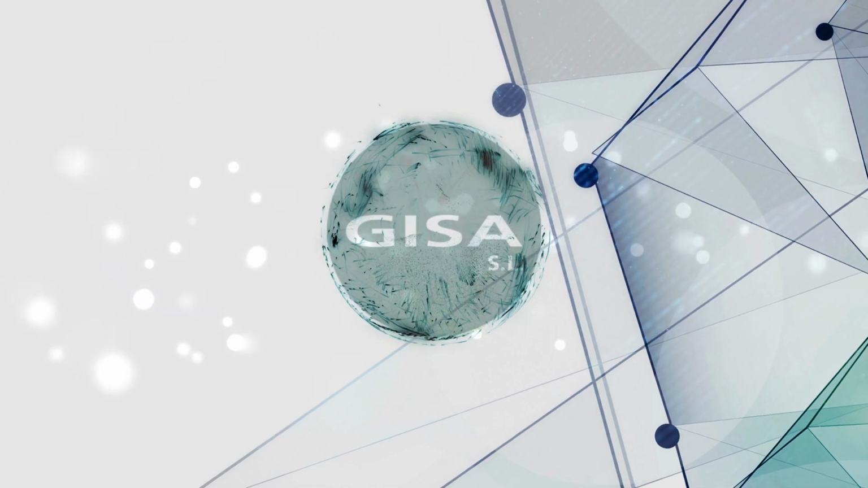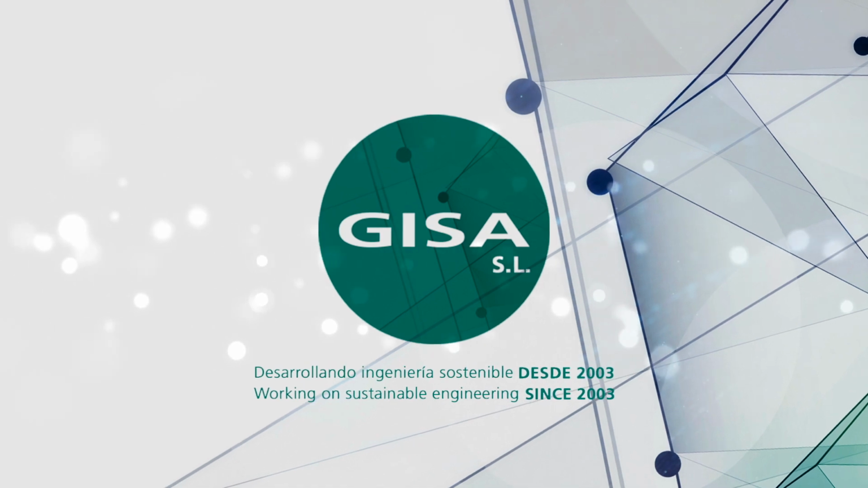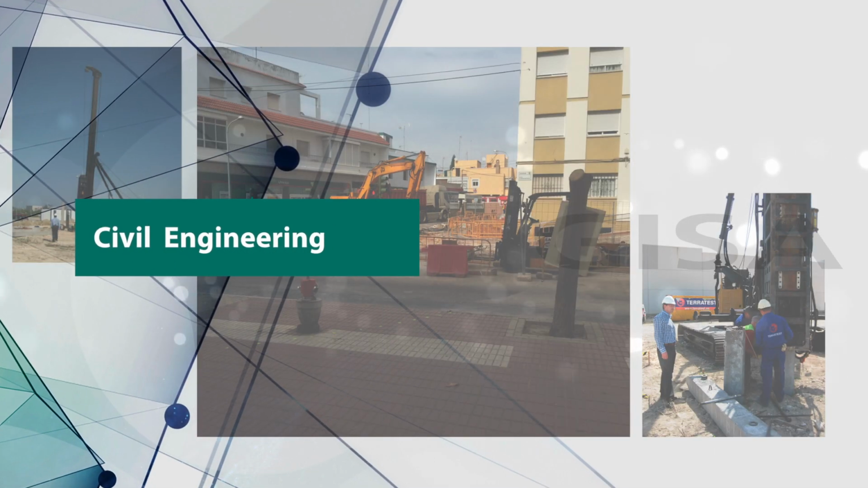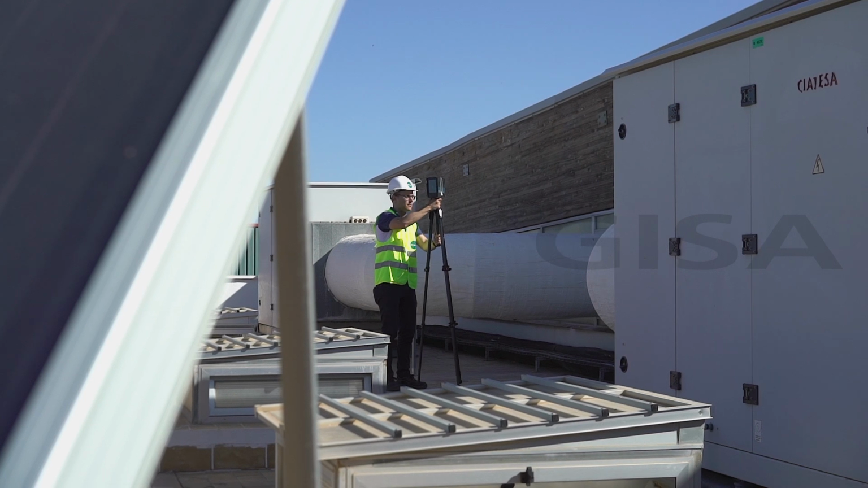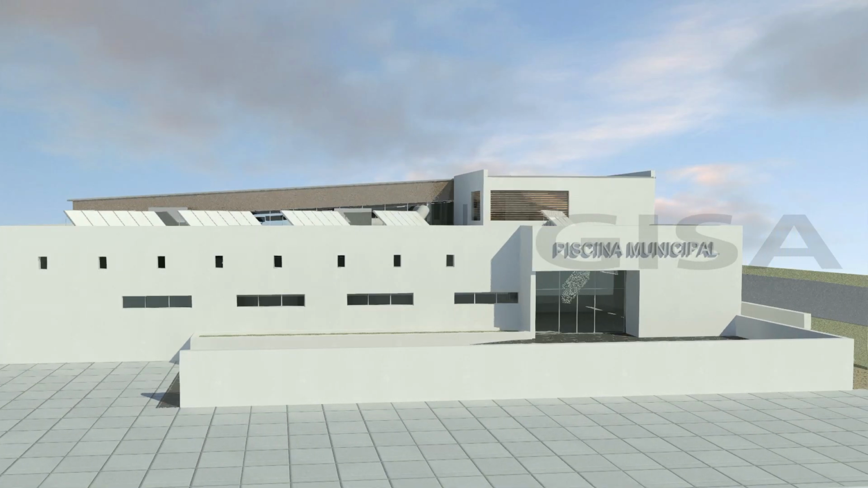With broad experience of more than 15 years, GISA carries out engineering and architectural design services with a very high added value for our clients. GISA activity is developed in different sectors: industry, civil engineering, the military, commercial, public, residential. Among others, GISA provides services of 3D laser scanning and BIM.